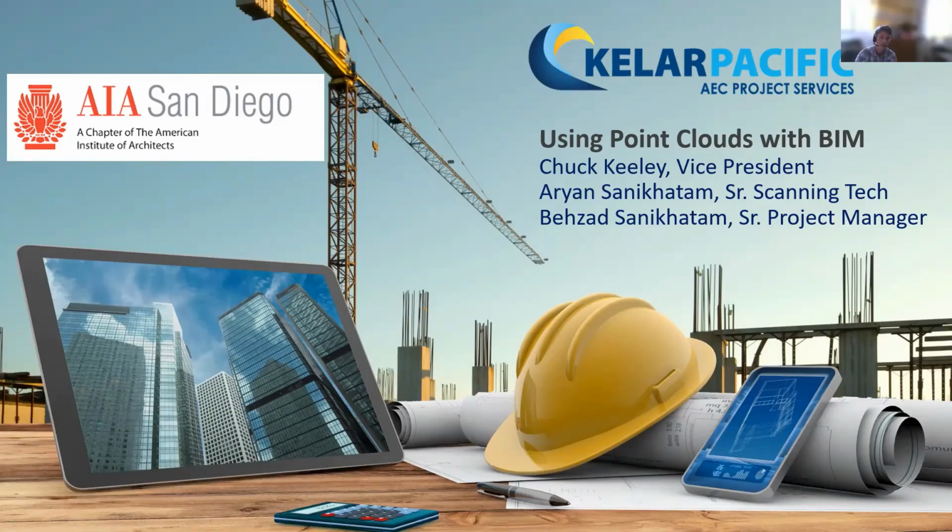That runs the full gamut from BIM to VR to stuff in the field, and Kelar is a very active participant in providing knowledge to our group. Today they're here to present on the use of point clouds in reality capture, and I will hand this right off to you, Chuck and Arian. I'll turn off my camera and listen in and learn some things like everyone else.